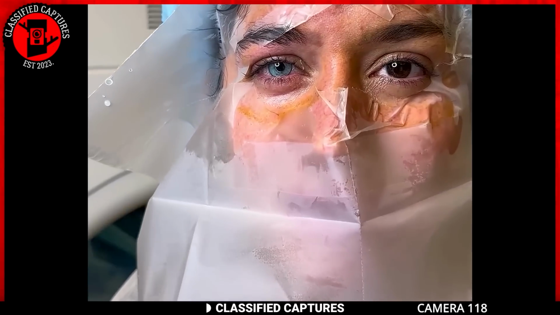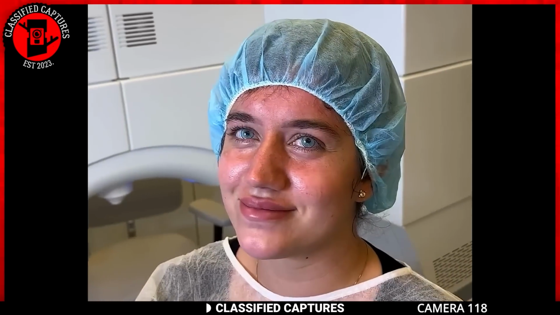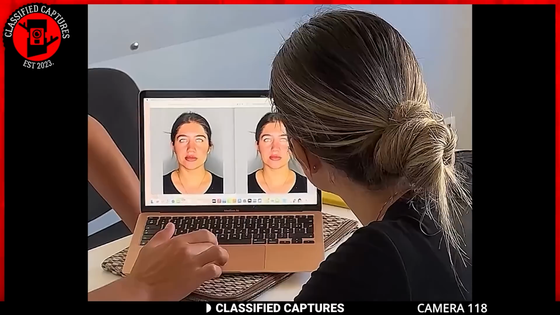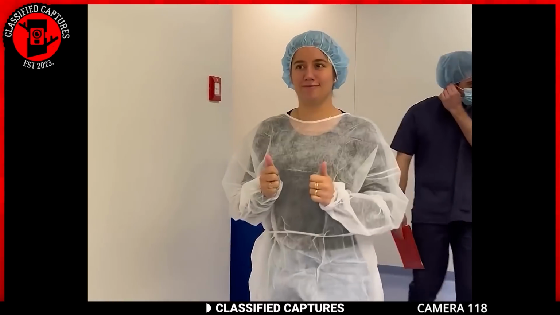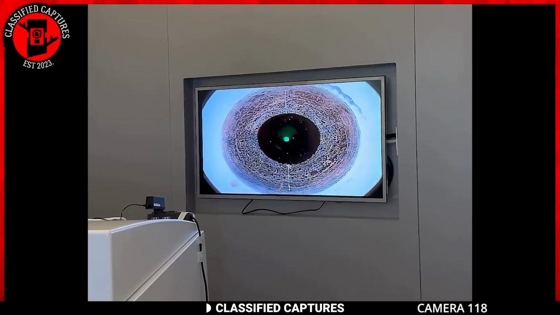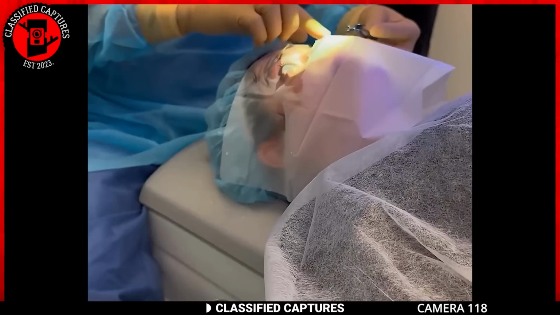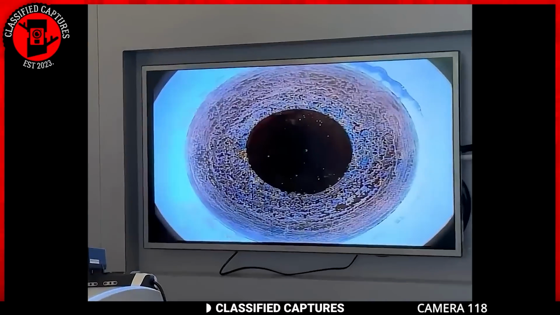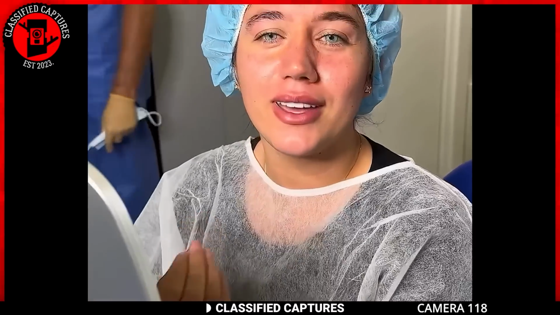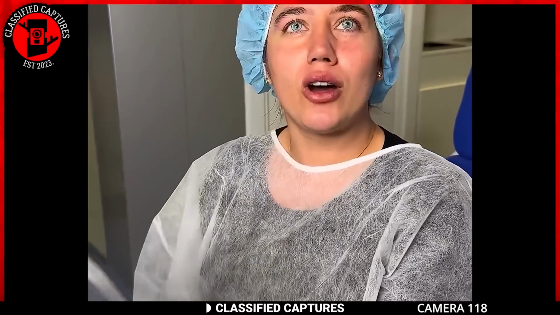With the advancement of technology, body modification techniques are also becoming more sophisticated. For those who have ever considered changing their eye color, it's now possible thanks to the FLAC Pro technique. Beatrice from Brazil underwent this procedure to change her eye color from a darkest shade to a water green, and her results were remarkable.